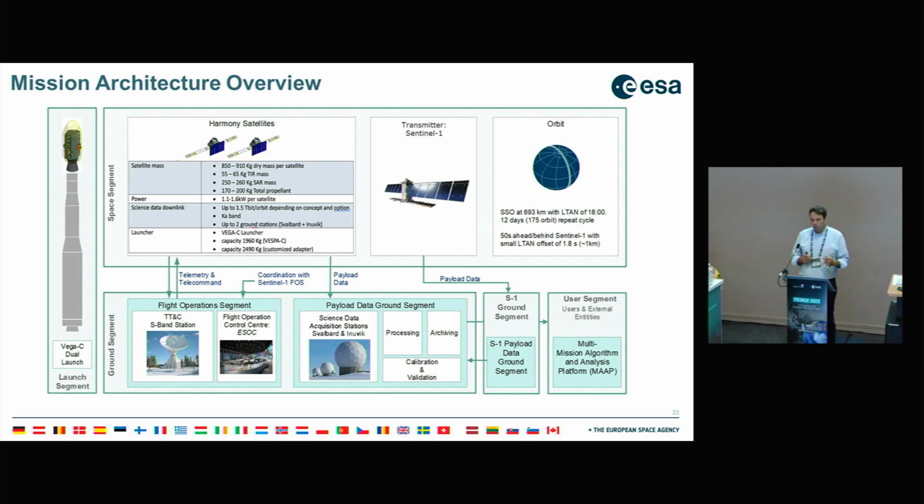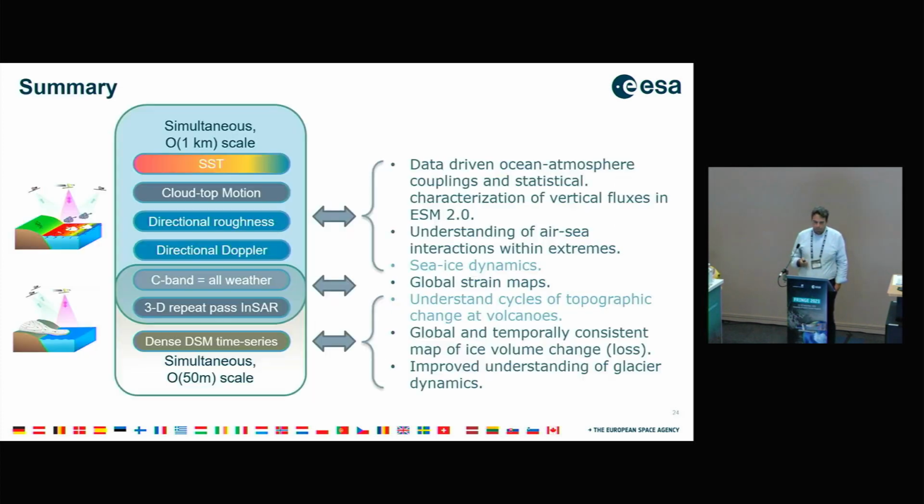And this is something where we try to have a more user-interactive environment for the user to develop mostly level 3 type products. We call it the multi-mission algorithm and analysis platform. The name will likely change, but the idea is that the user is going to be able to sit close to the actual data, to work with the data and the algorithms in a kind of cloud environment, which is open and public.